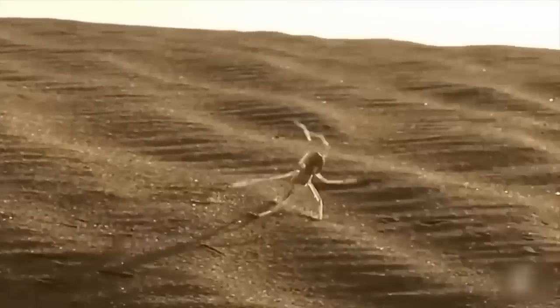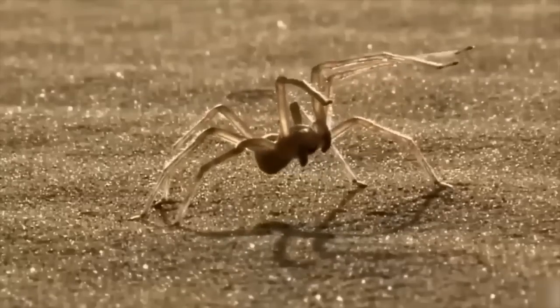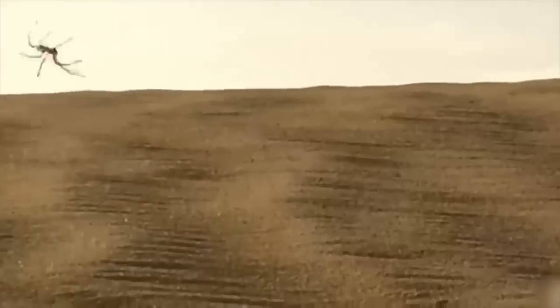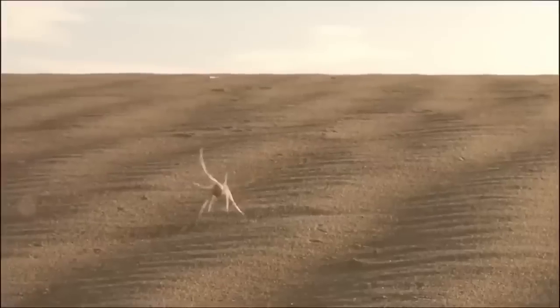What you're seeing right here is a newly discovered spider. When the researchers saw it for the first time flip-flopping its way through the desert, they were astonished. At first, it was thought that something might have triggered such behavior. However, later it was observed that this was a new species, and this spider was unlike all the others, and it only does its cartwheeling when trying to get away from a predator.